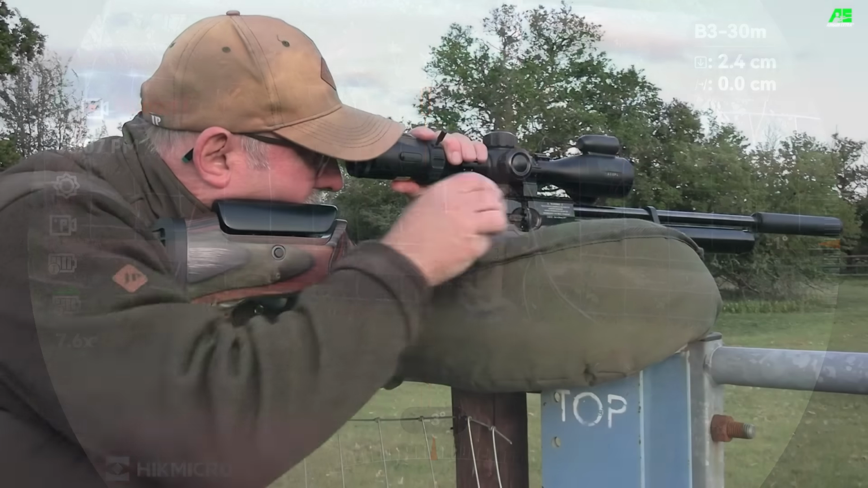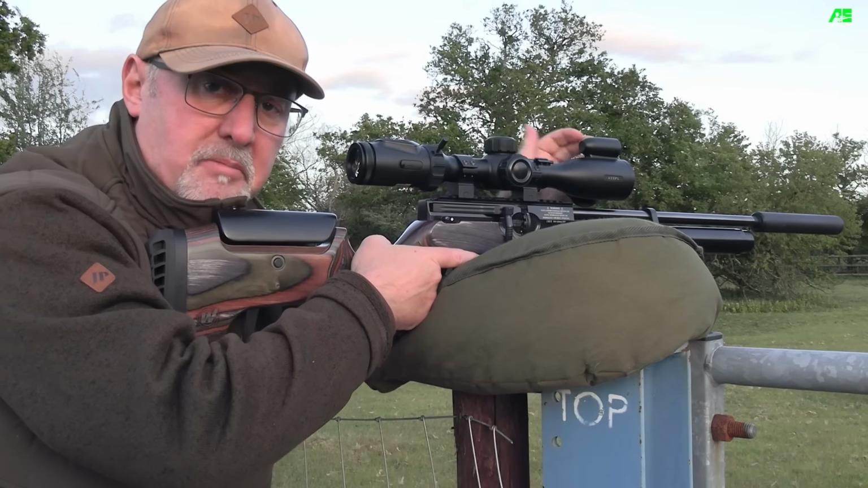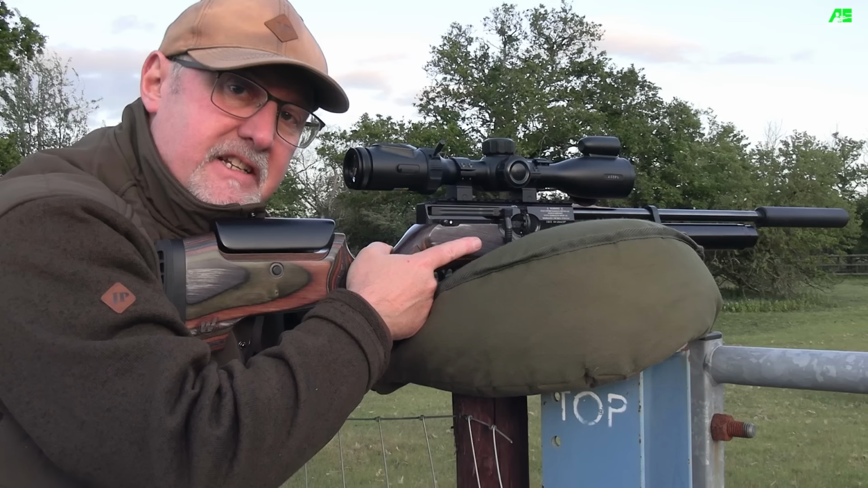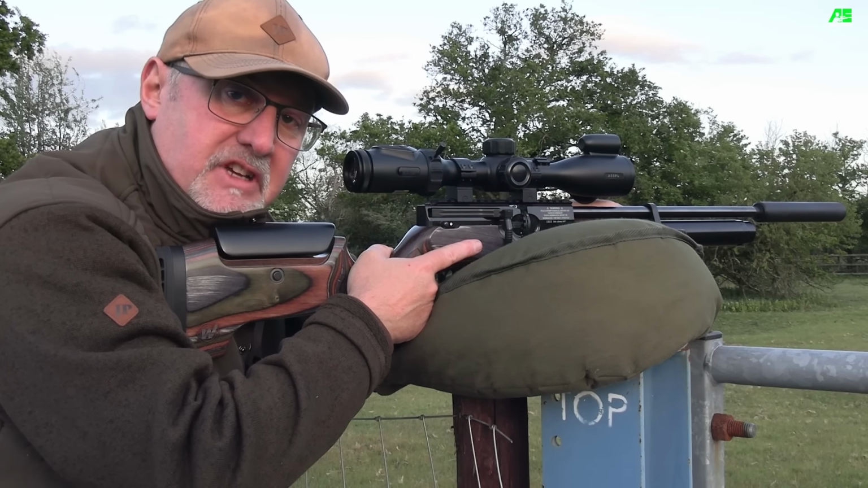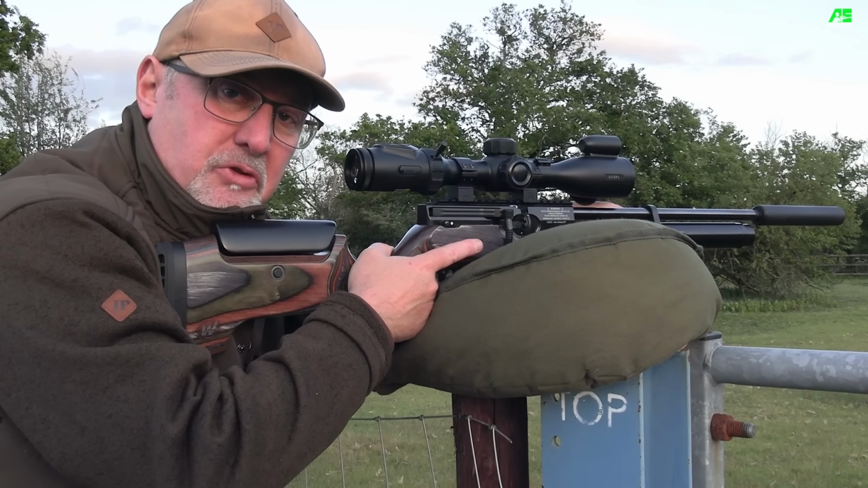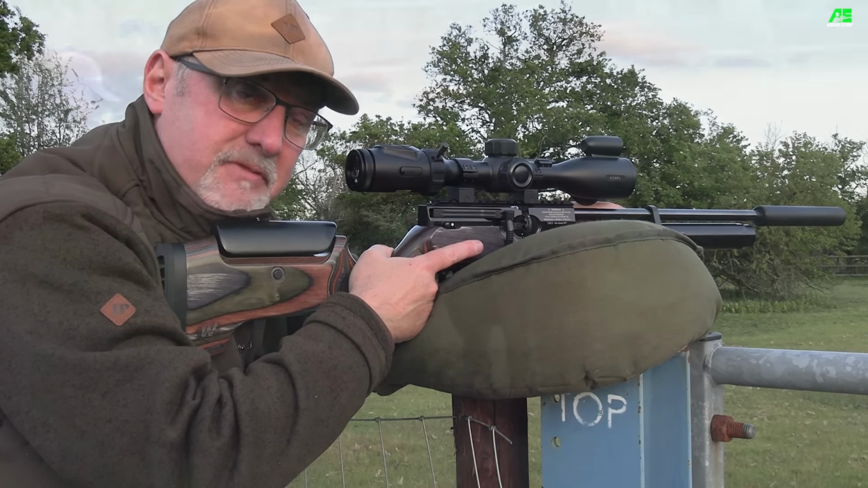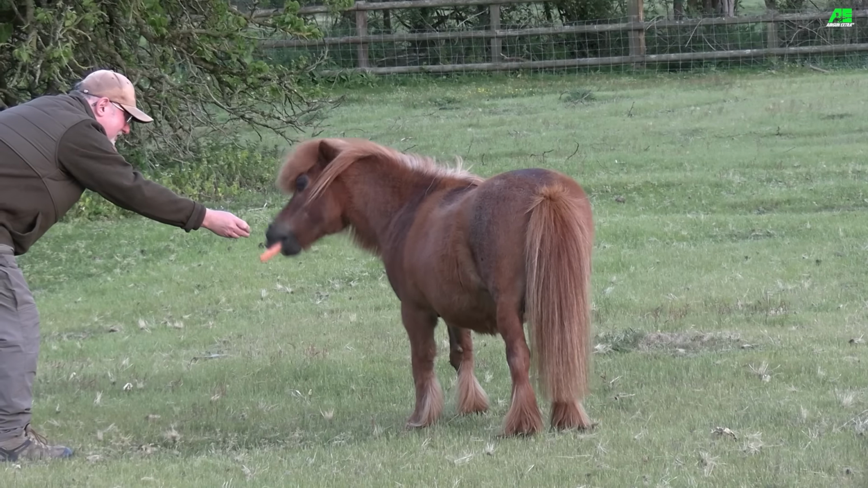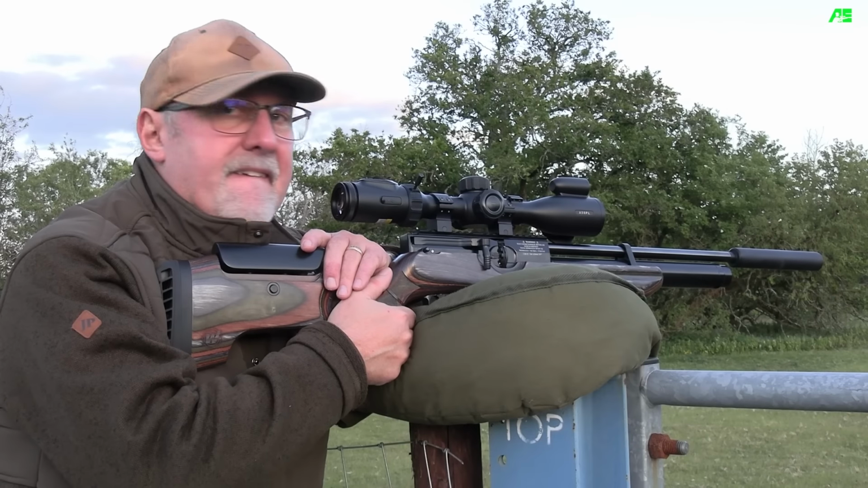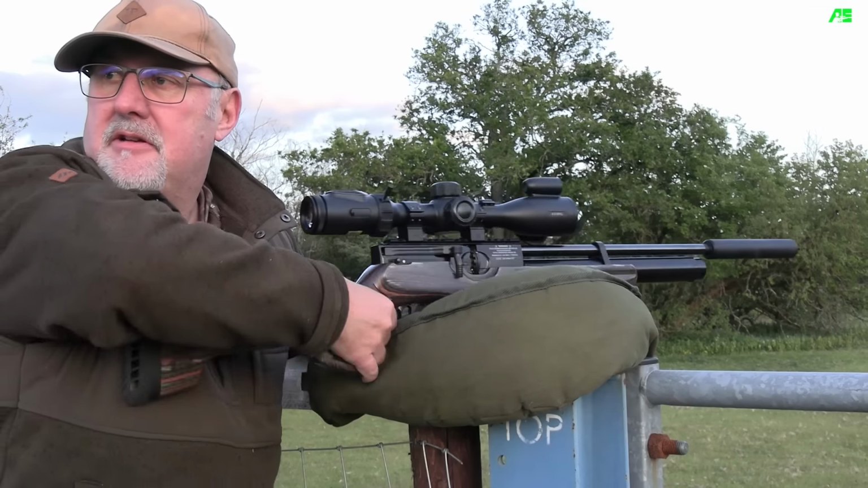Well, that was another one at 43 metres, and once again the Alpex Pro ballistic calculator worked its magic. I had to be a little bit quick though, because Tina Turner, the Shetland pony in here, was coming over, and I just saw him at the corner of my eye, and had to get the shot off pretty quickly. I think he's after his carrot. Here's a good boy. Here's a good boy. And there's another one on the other side of the lane.